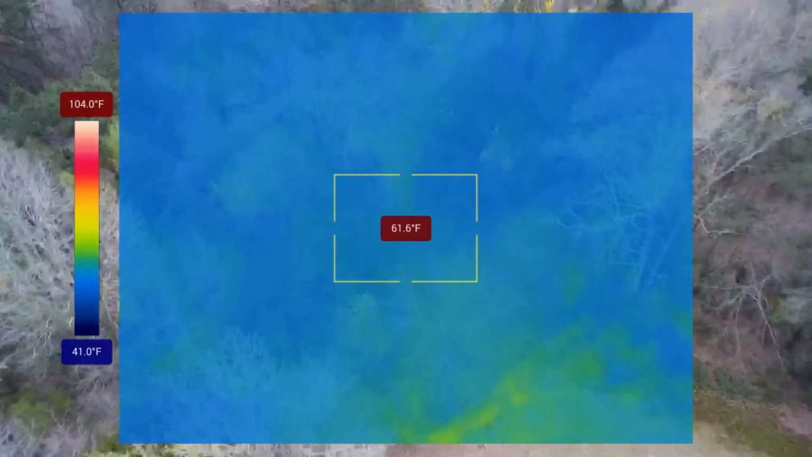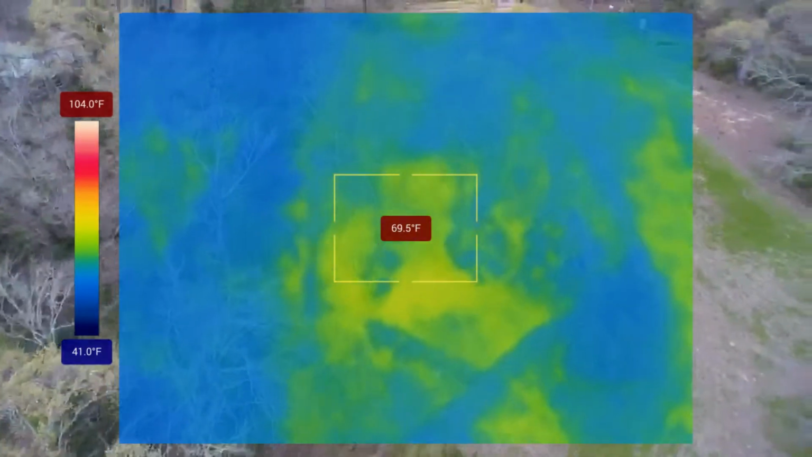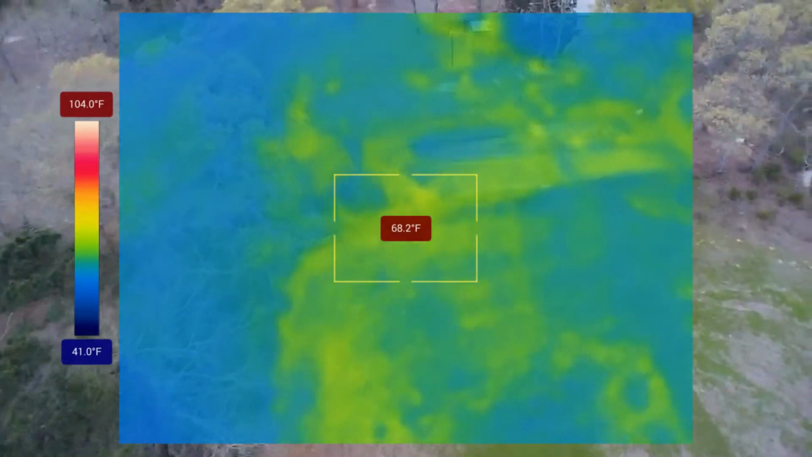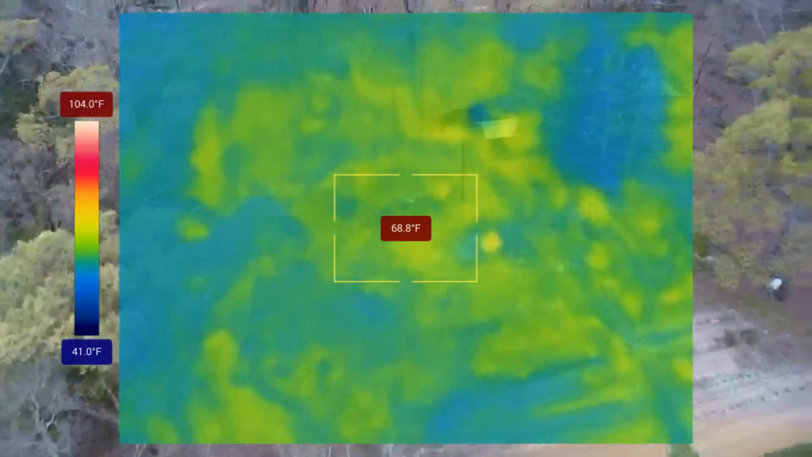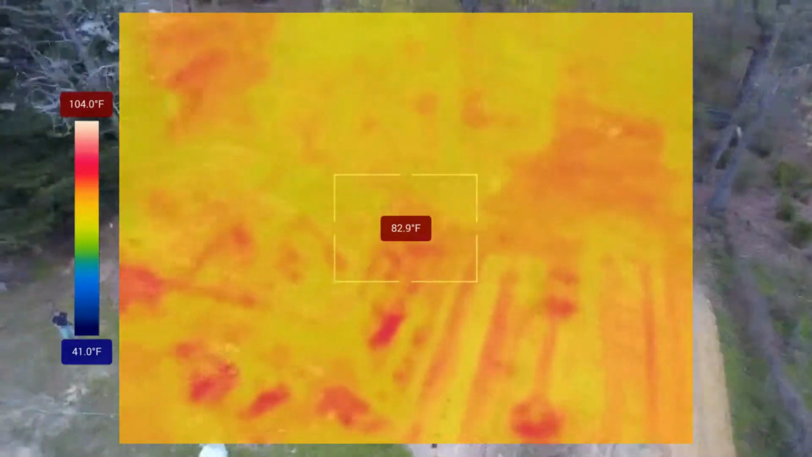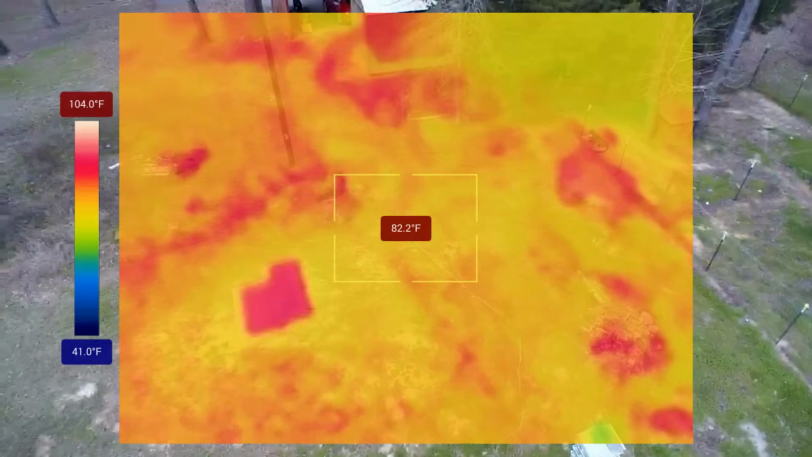Notice the temperature swing from the darker blues to the brighter yellows. Well, looks like a bogey sneaking around down there.